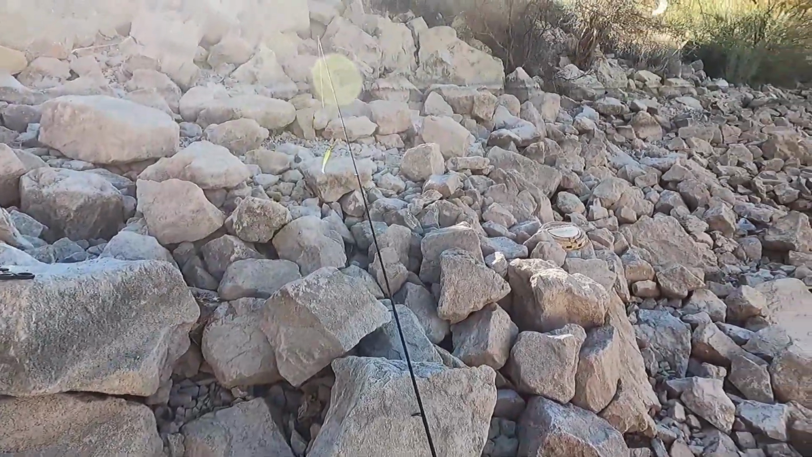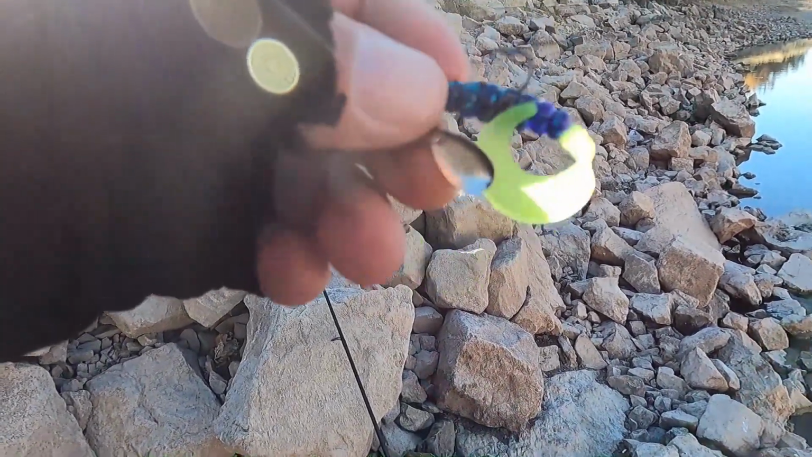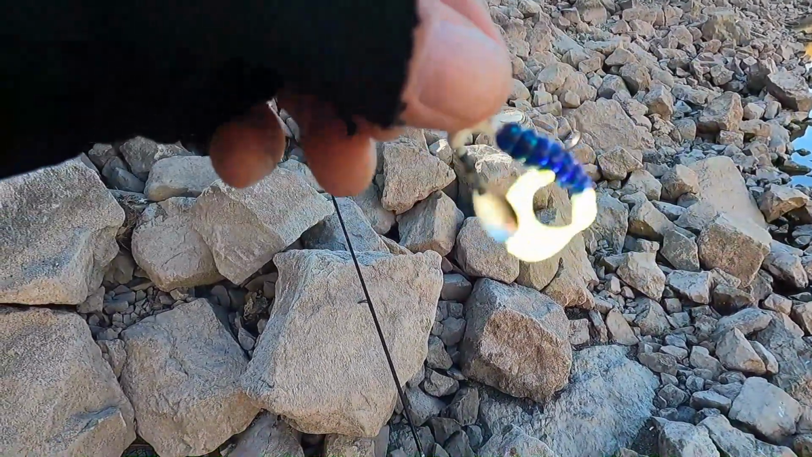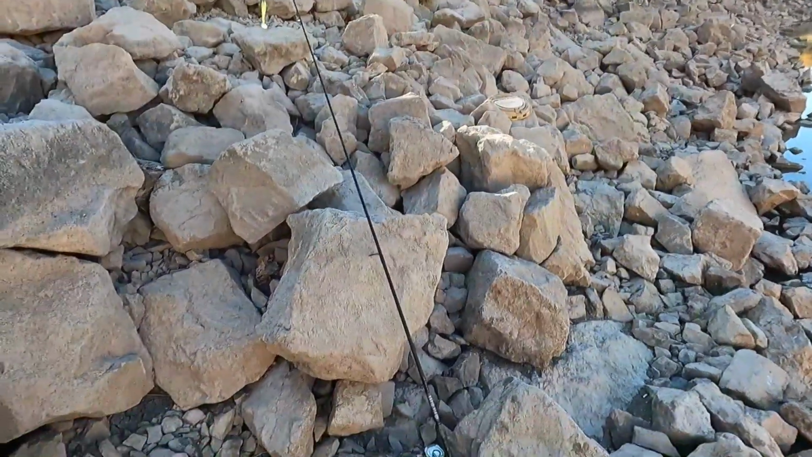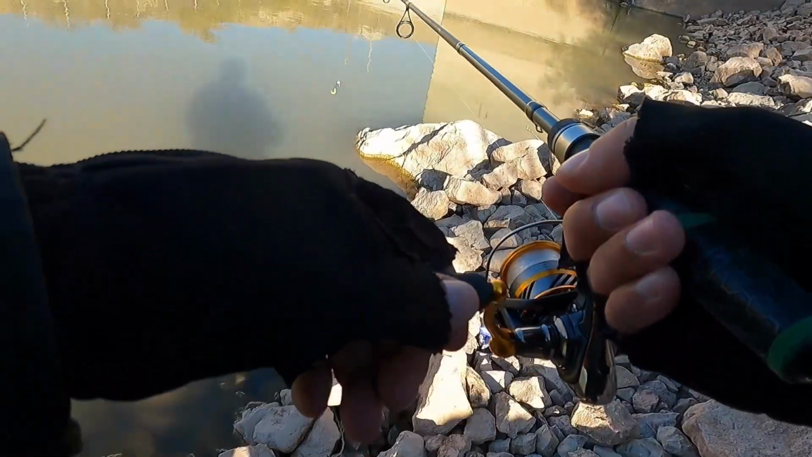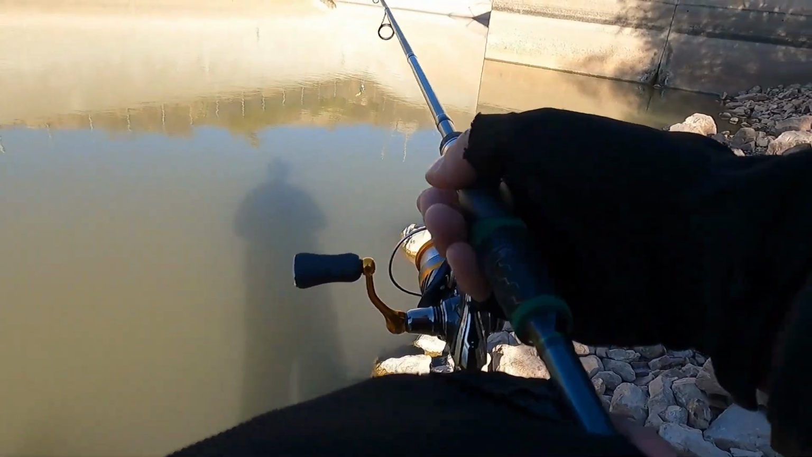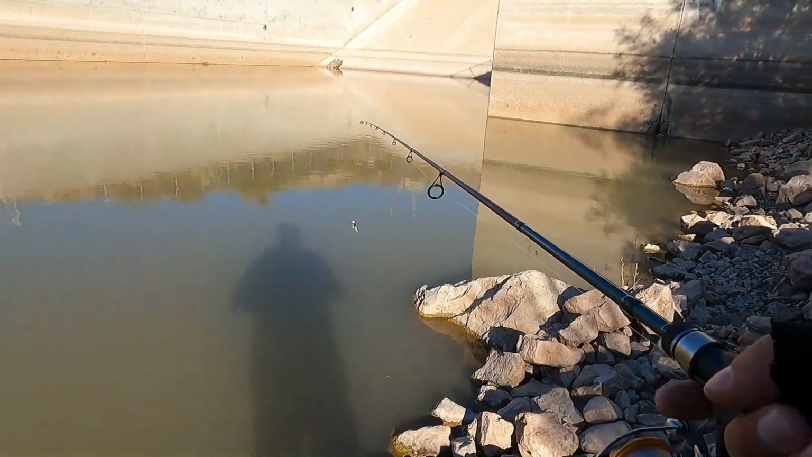Trout set up. This is a little underspin, but I just call them all Roadrunners. It's a little grub on a jig head with a little spinner underneath. So let's cast out there and count it down 2 seconds. It should drop about a foot a second.